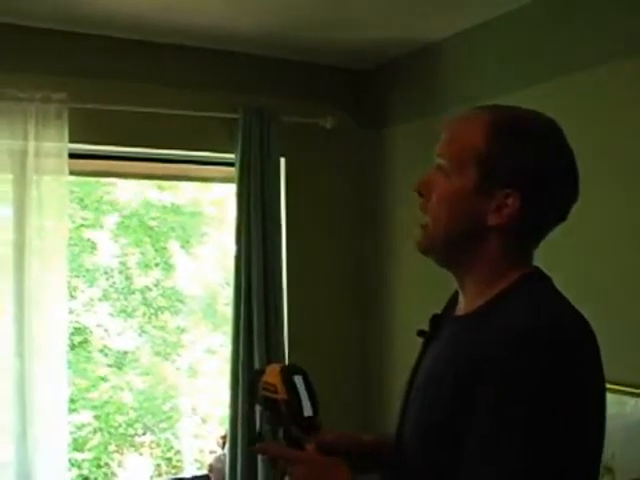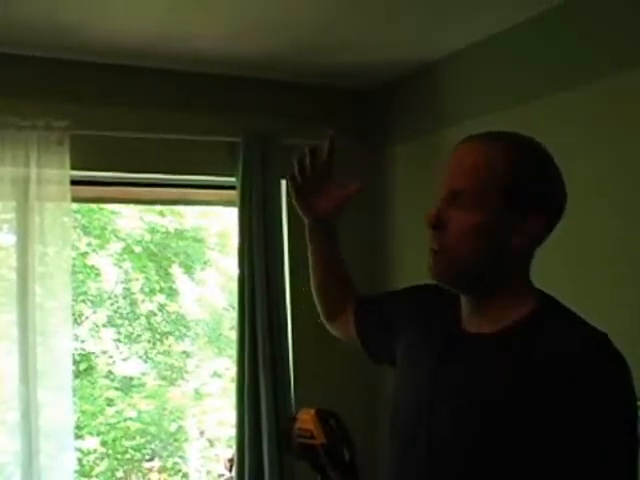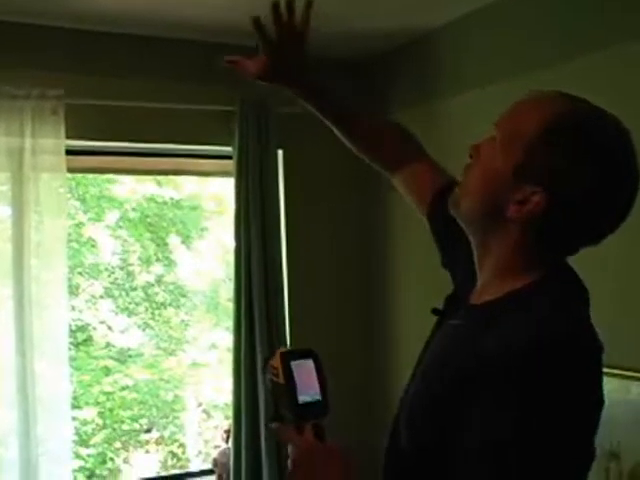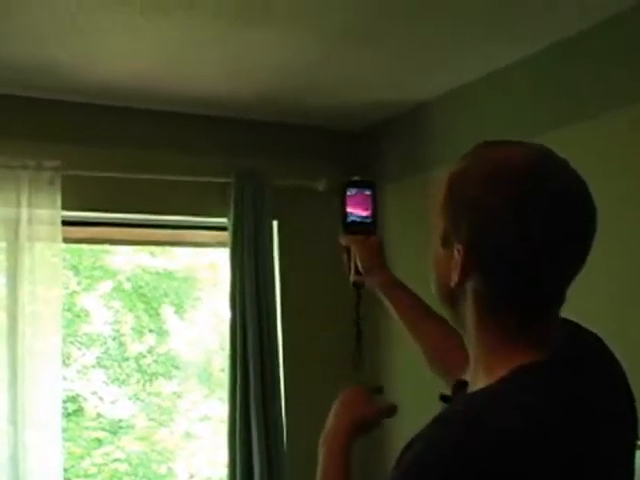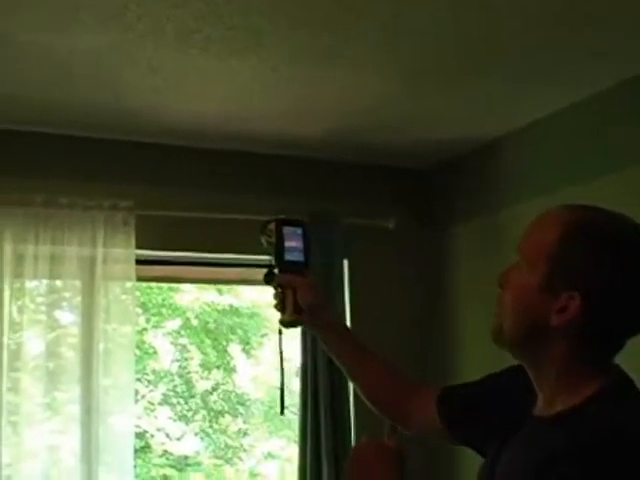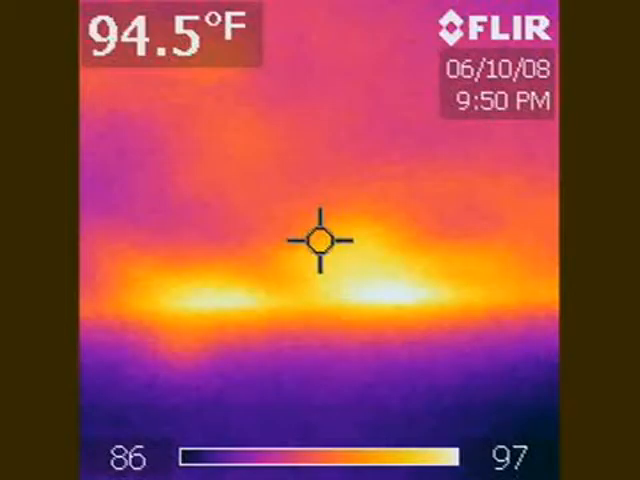So we've been running the fan for a long time, and it's hot outside, so we've got a good delta T, and we're exaggerating air infiltration by turning on the fan and closing all the windows and doors. This is the second floor, and I'm looking at the second floor ceiling with my infrared camera, looking for hot spots. And I do see areas in need of improvement. There's some hot spots here where there's apparently a lack of insulation in this area. I'll take some pictures